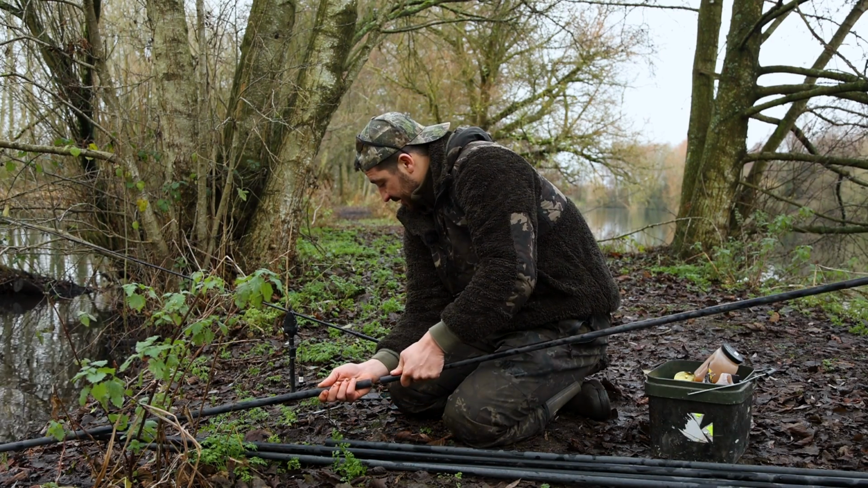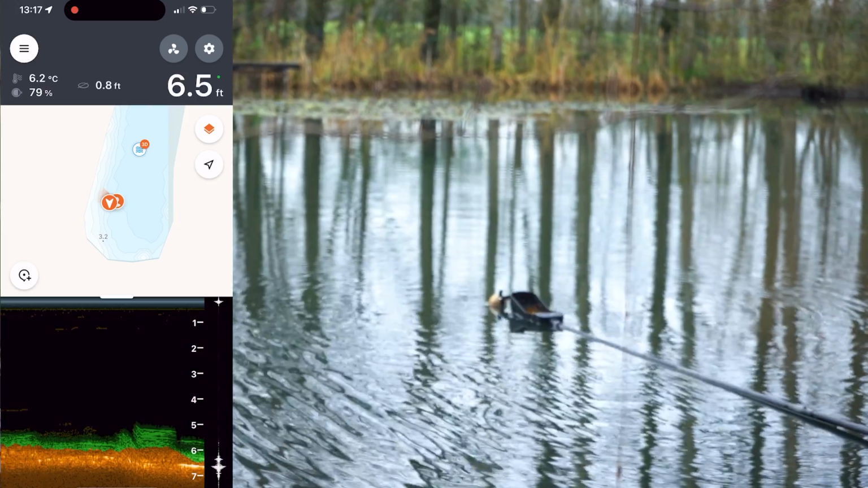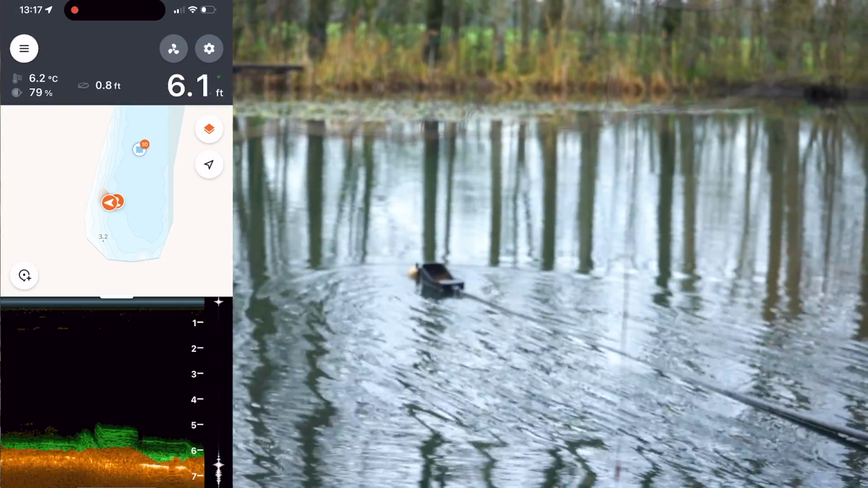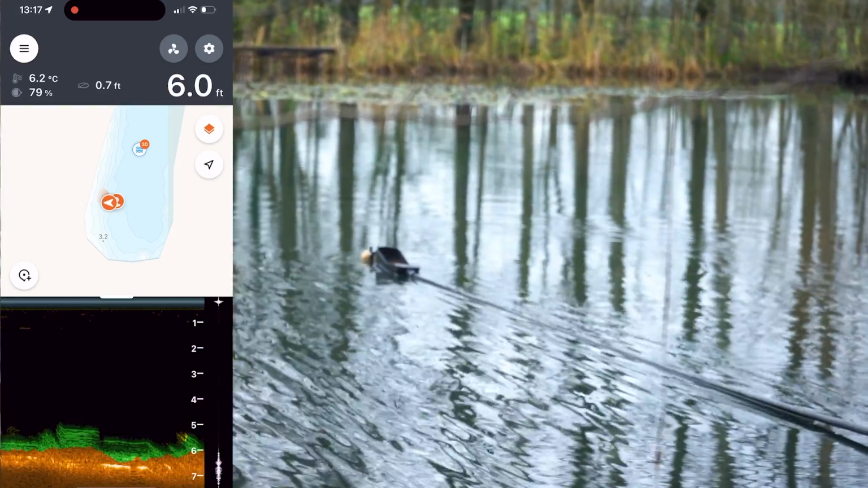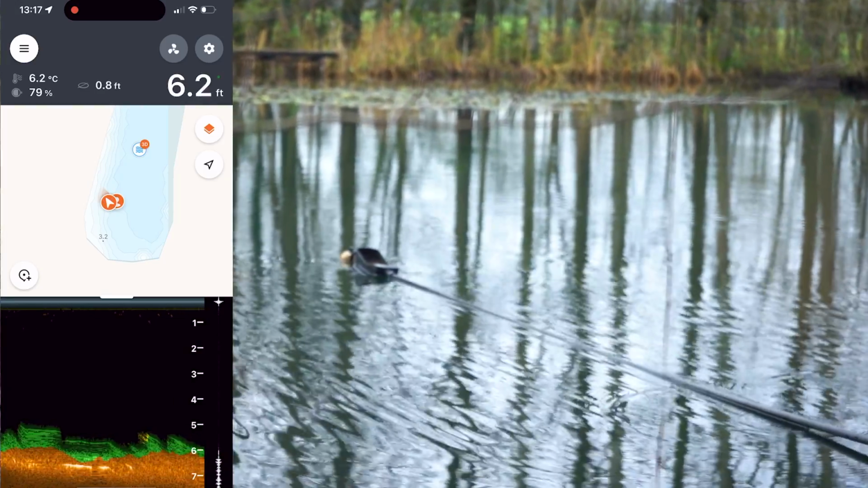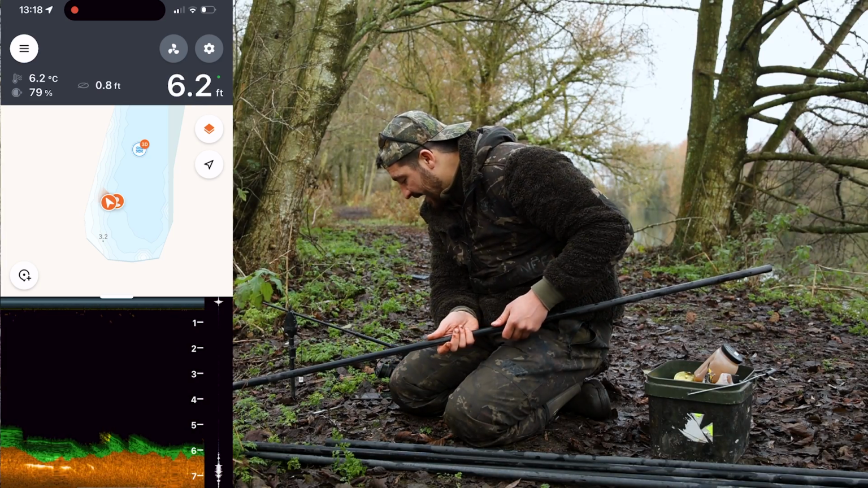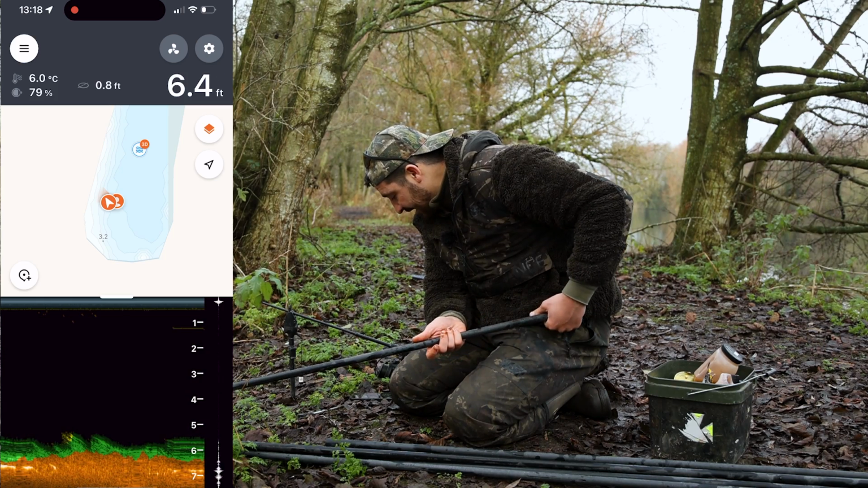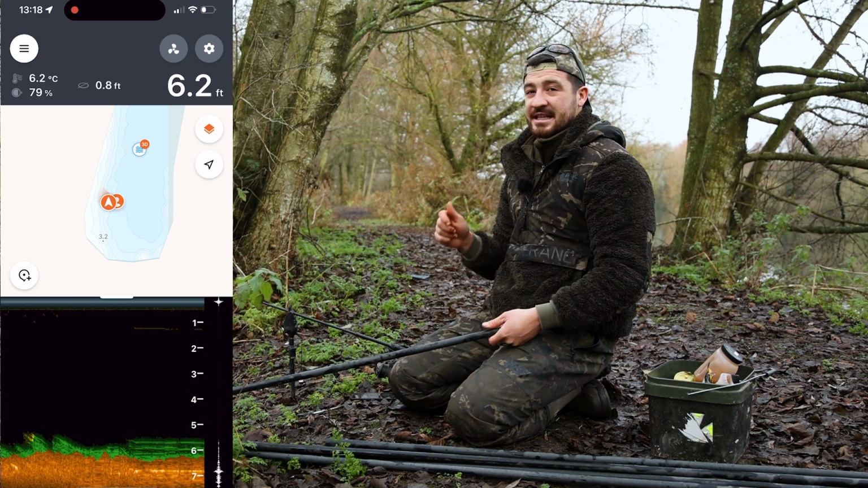So I'm going out at the moment, we're in about 6 foot of water, and it's quite soft on the bottom. I can tell this because I've got a line of green, and this line of green is, more often than not, showing weed. Sometimes it will show silt if it's quite light silt, but in this situation I'm pretty certain that it's weed. And then underneath that I have got a fair bit of orange, and it's quite a consistent orange, and again this shows that it's a thick